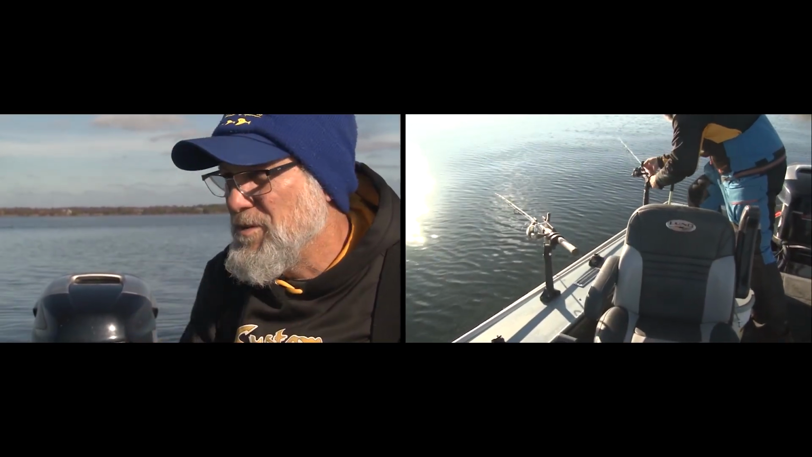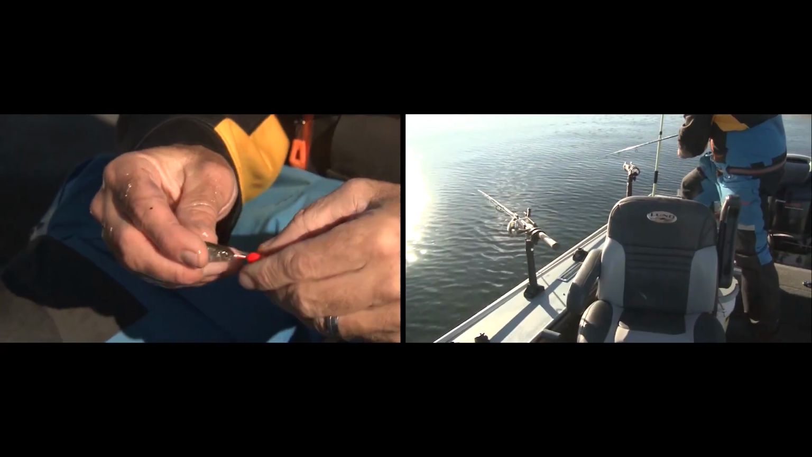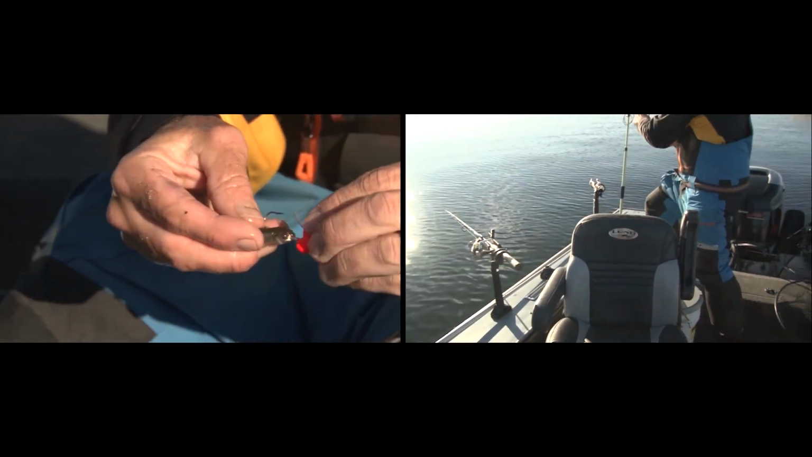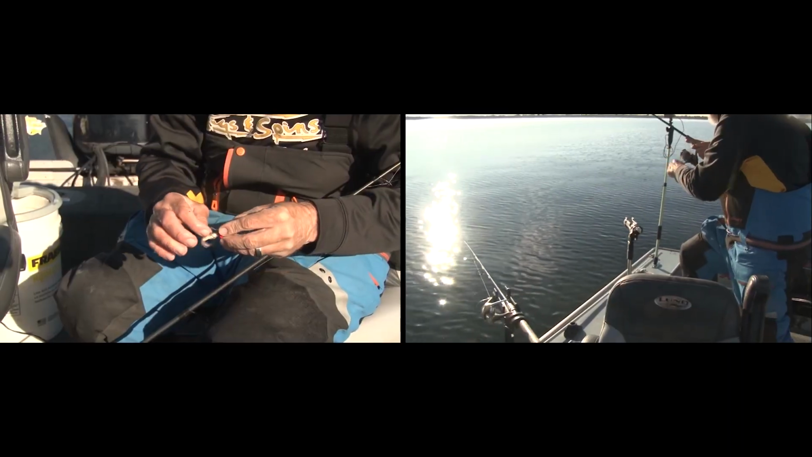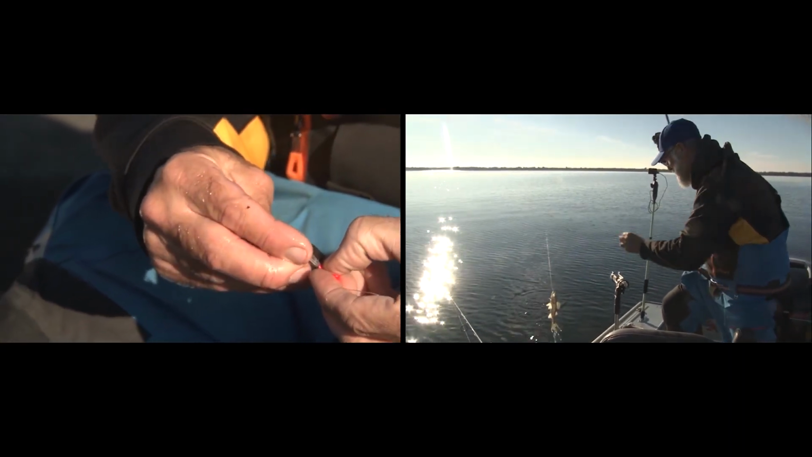And because there's so much brush out here, you need something that you can work through the brush without getting snagged. And the dragon jig is the absolute number one snag-free jig out here on basically Petenwell, Castle Rock, and Wisconsin River. And orange is the top color. So there you go. There's all the secrets with the dragon jig.